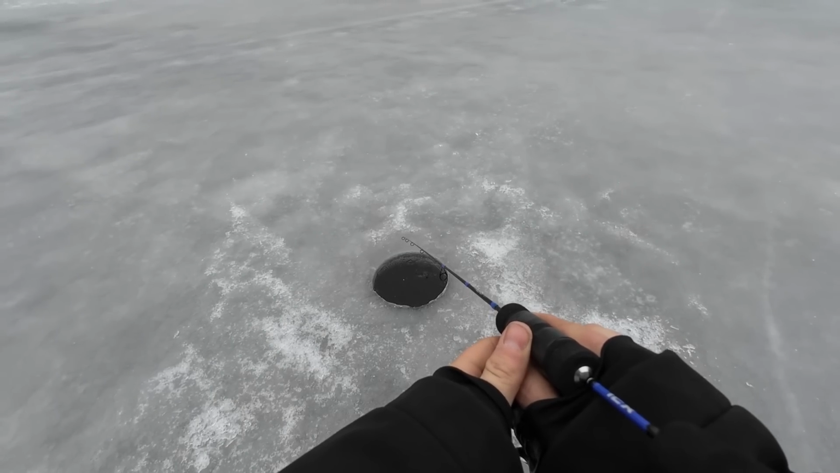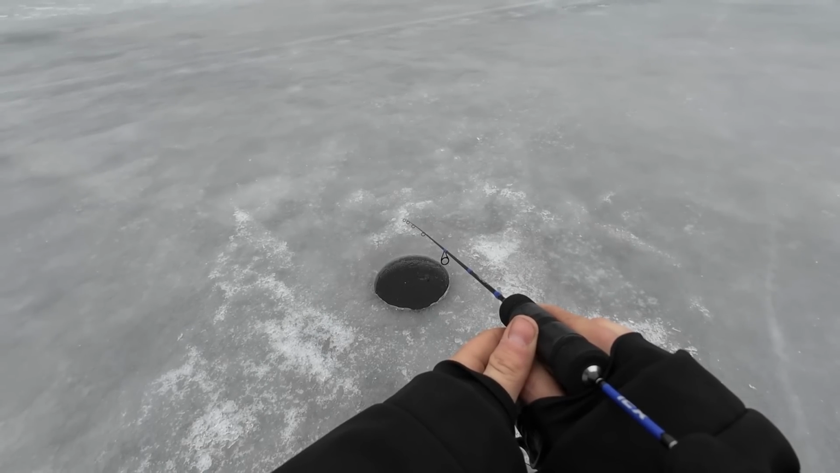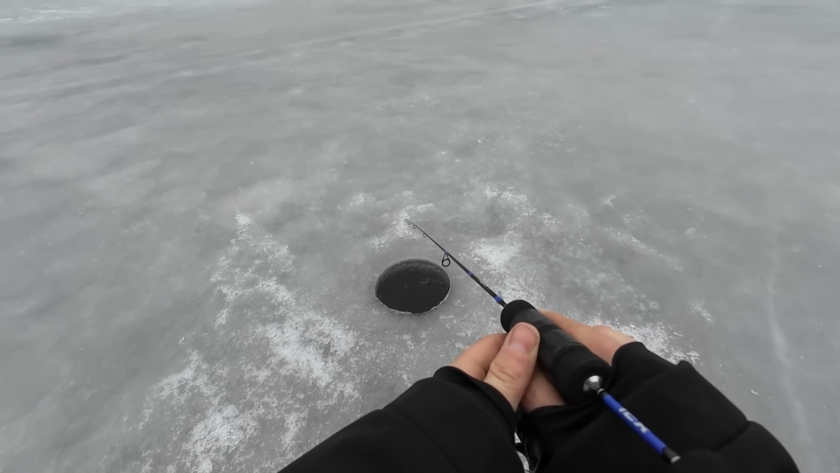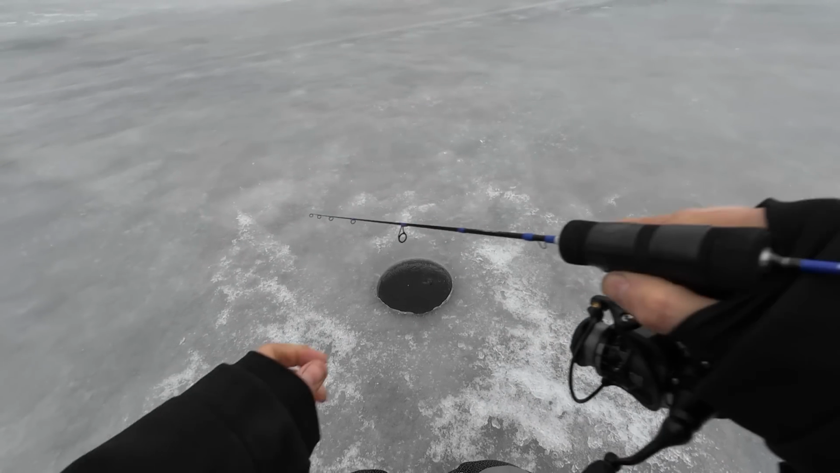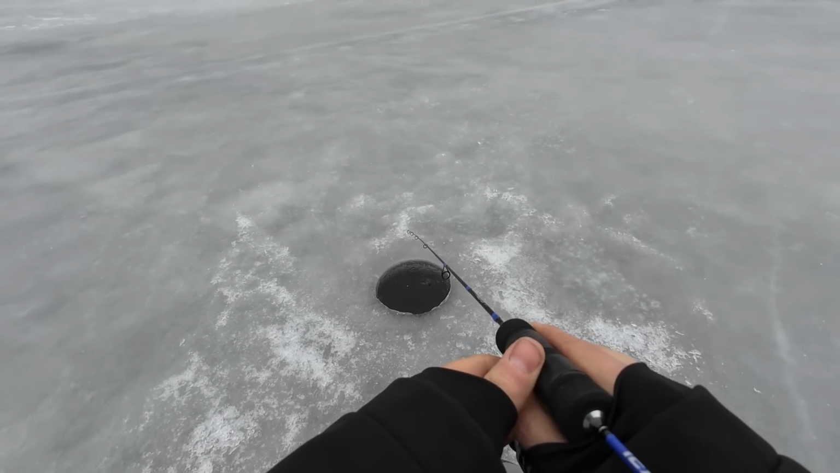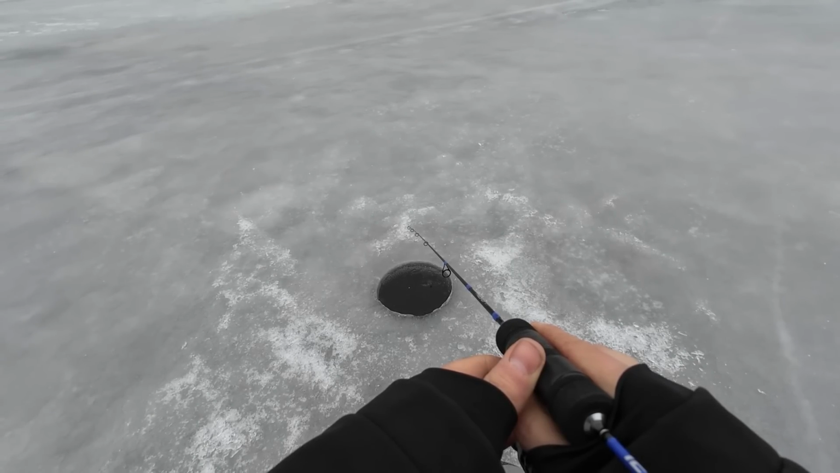Raise up a little bit. That bass just nailed it. And yeah, they might just. Oh. Let's say they might not even be here anymore, but that was a decent hit. So that fish is right about here. He sucked it in, spit it out. Maybe we get him again.